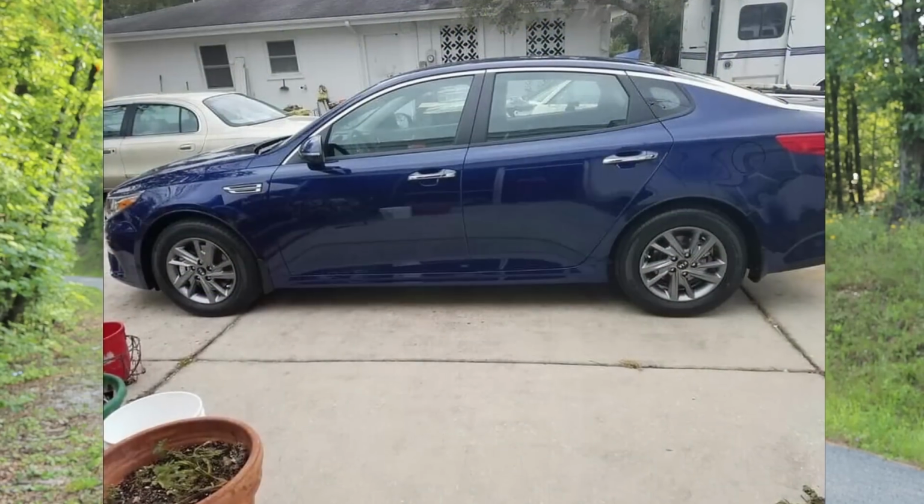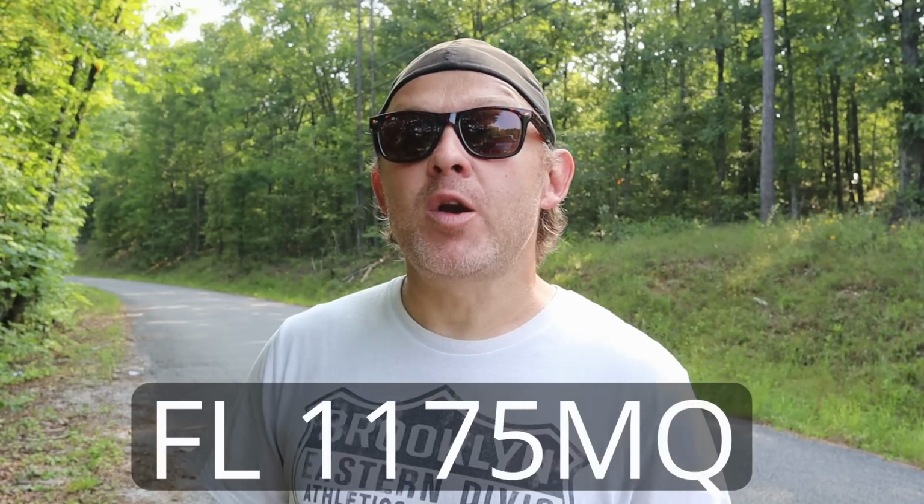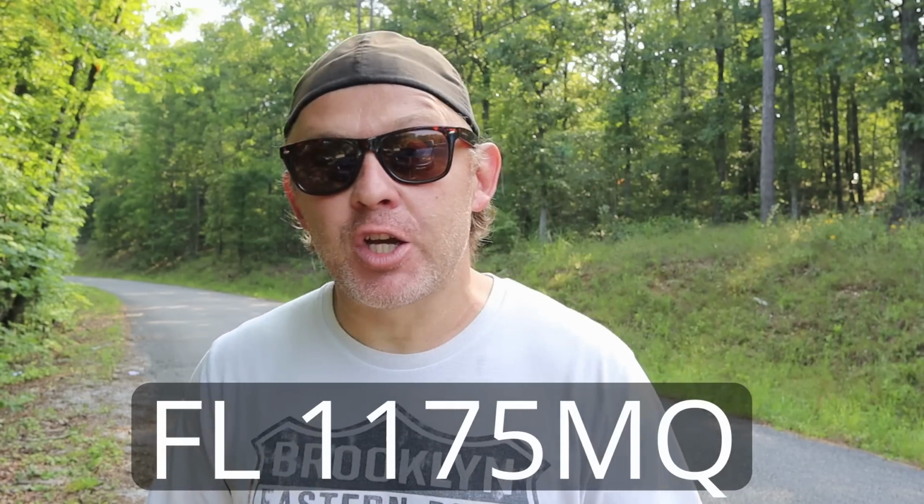She was driving a 2019 Kia Optima. Electric blue was the color, and that just means it's a shade of blue. So we're just gonna stick with blue. It had Florida tags on it. 1175MQ was the tag number. It'll be on the screen.